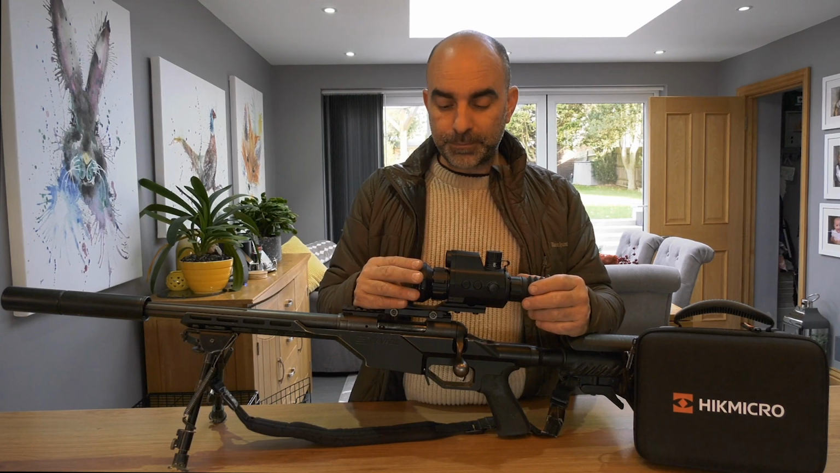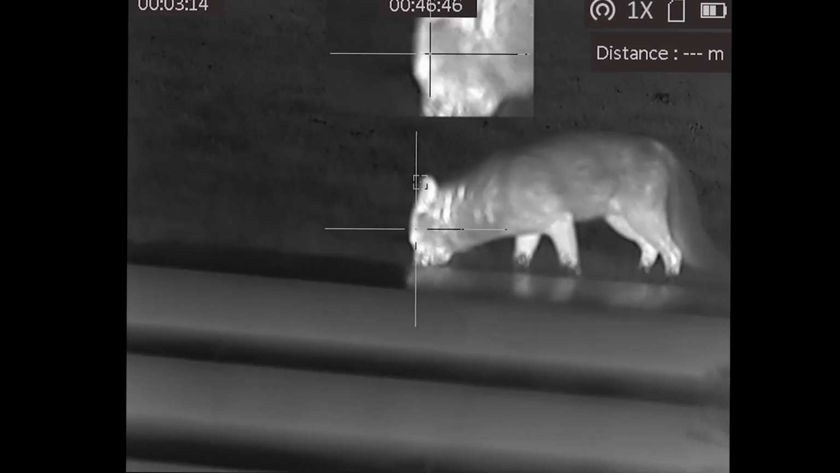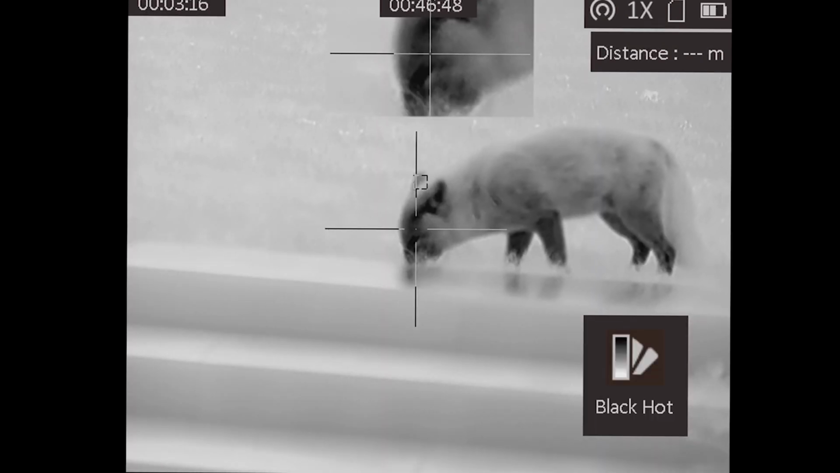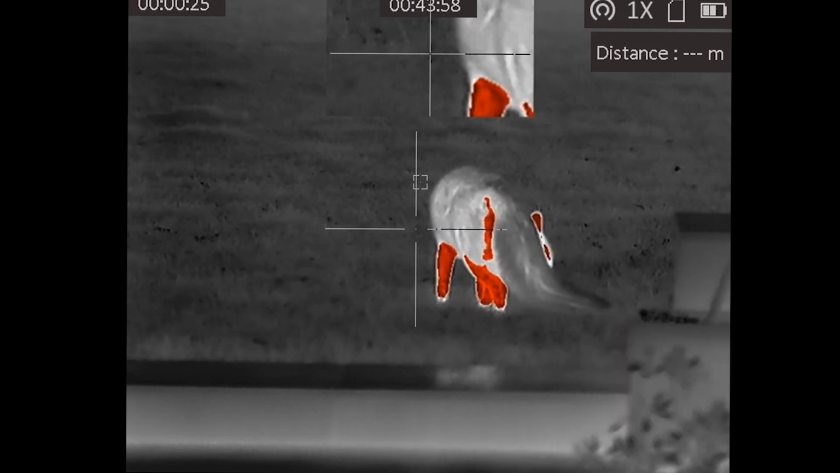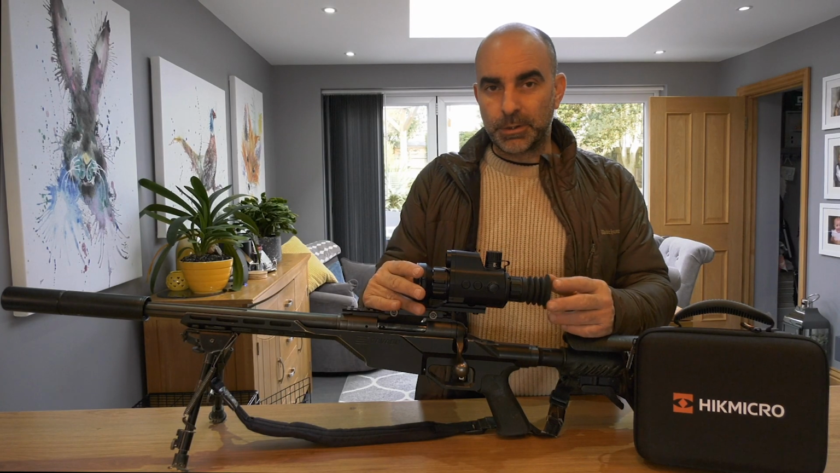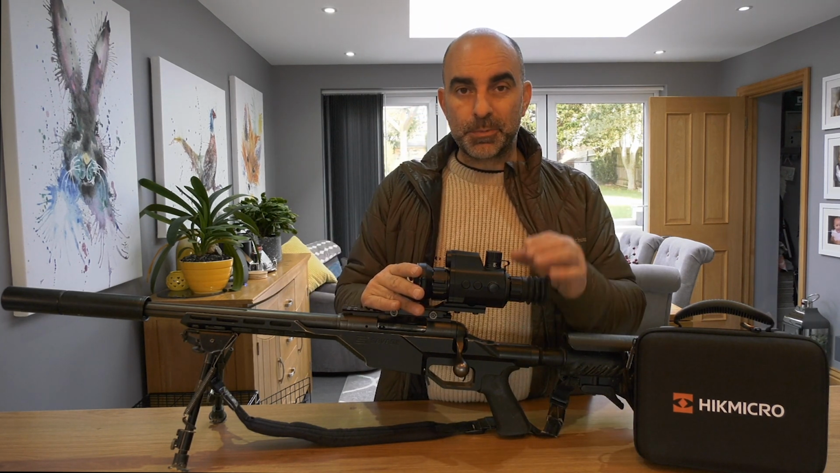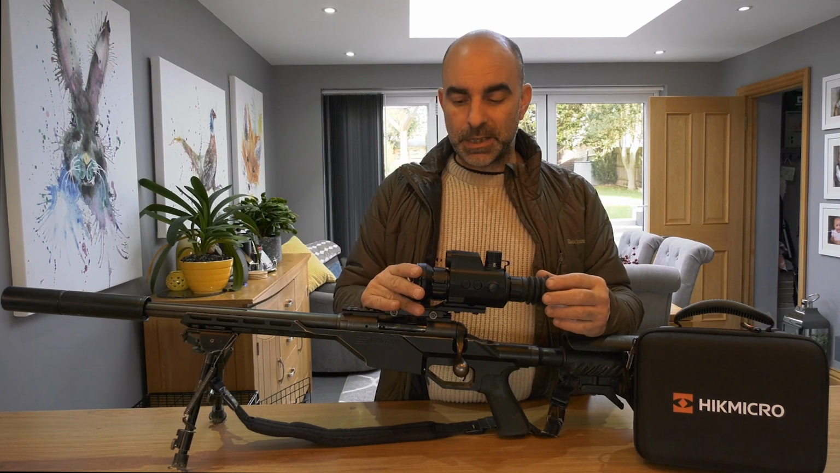You've also got 4 colour palettes built into this, so you've got standard white hot, black hot, and a red hot, and there's also another kind of psychedelic sort of colour palette thing. I'm not really quite sure about that one, but I do like the white and the black hot. Black hot's particularly good for fine detail.